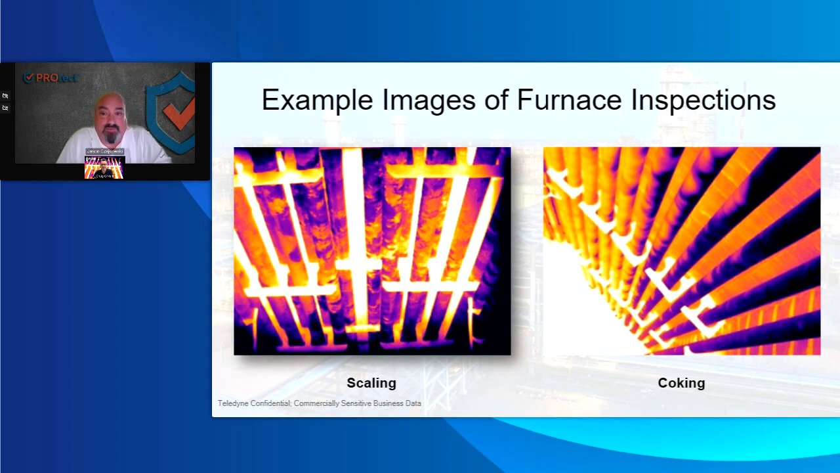On the right side, you have internal fouling or coking. And if you see there, the 5th tube up, kind of like dead center right there, that's off the tube support for some reason. It's not laying in there nicely, or it's bowing, or maybe it's supposed to be there. I don't know. But that leopard print, that patching, that's all internal fouling.